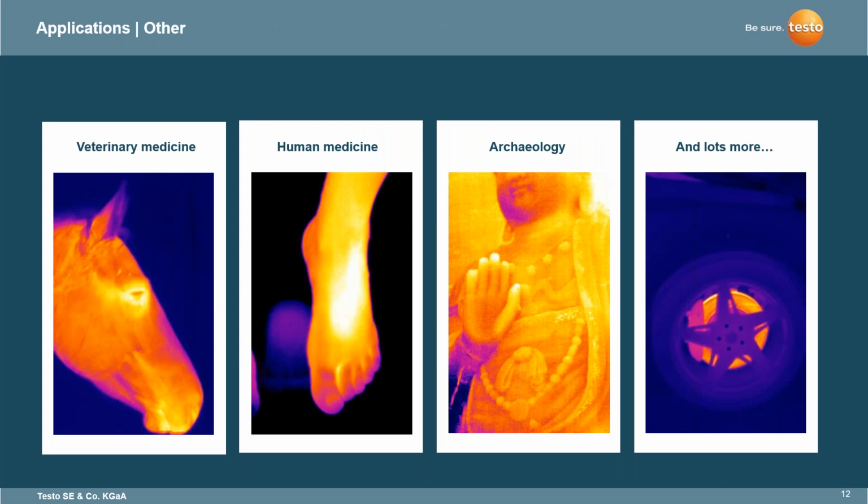And then some other applications, veterinary medicine, being able to determine, for horses or animals or any kind of veterinarian usage, thermal imaging is also used. Human medicine can be used. Archaeology, believe it or not, thermal imaging does help in that sector as well, and even in the automotive sector, especially with mechanics trying to find different aspects within the motors. As you can see, there's an example of brake pads, just making sure on the brake rotor how they are used as well. These are other applications that thermal can be used in.